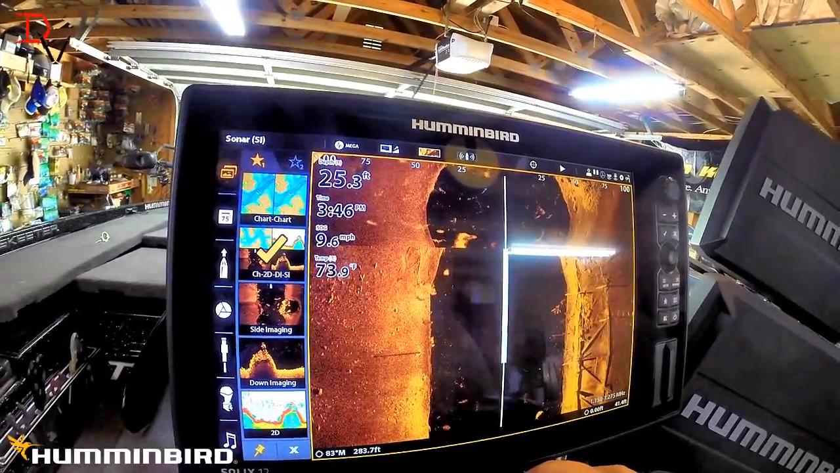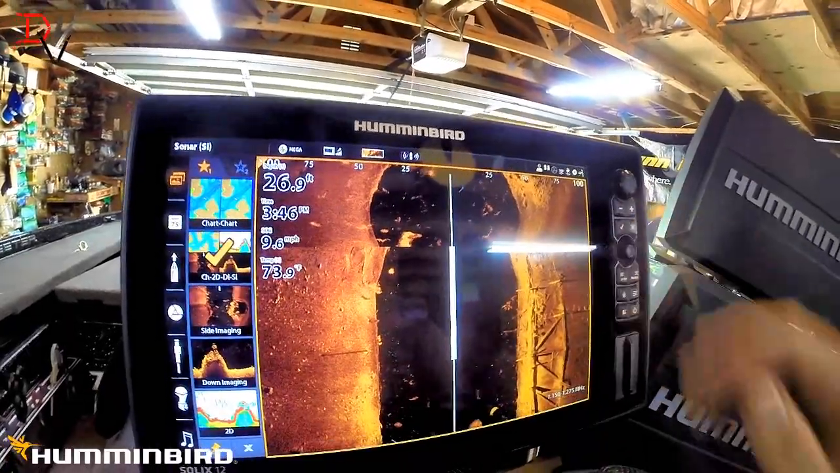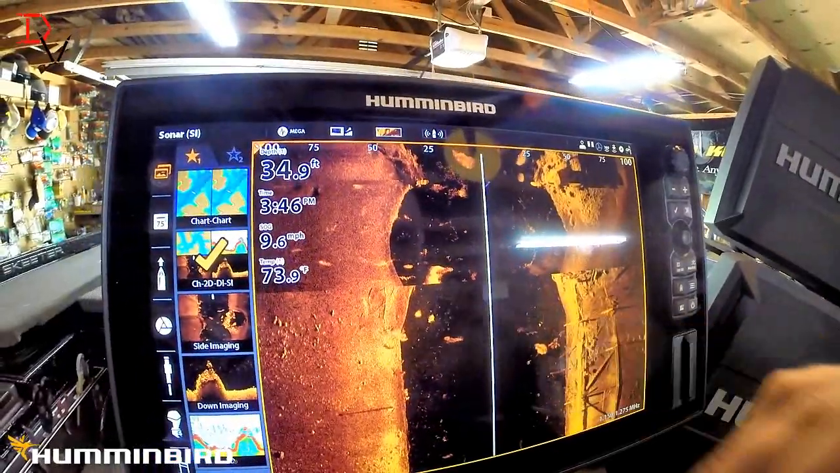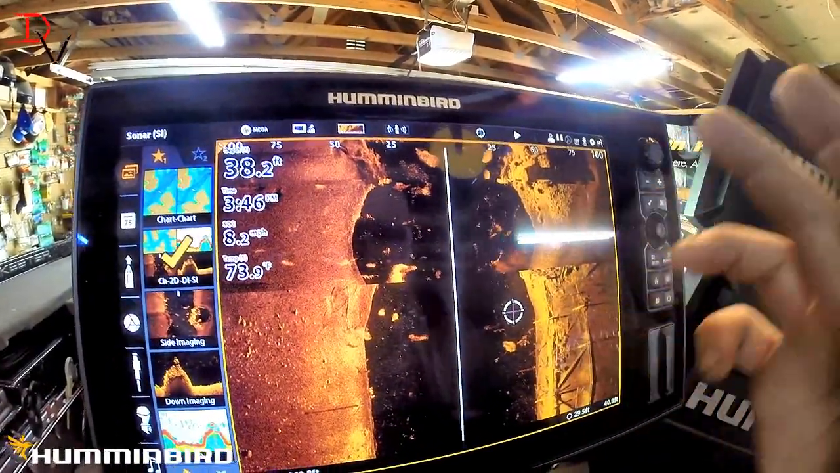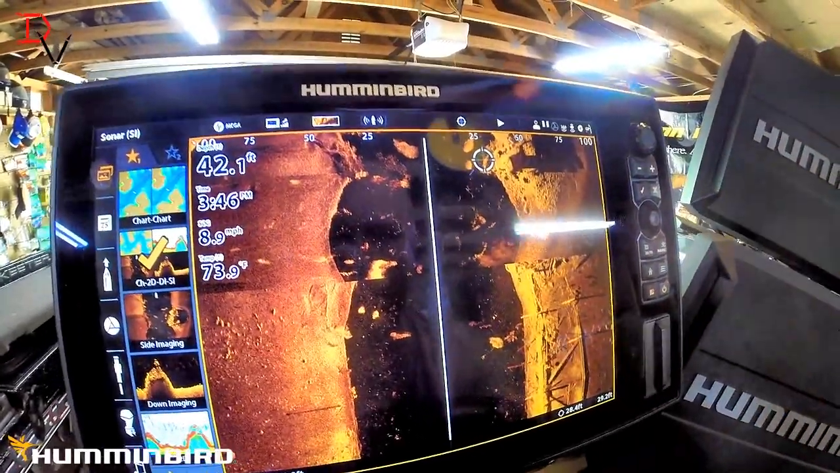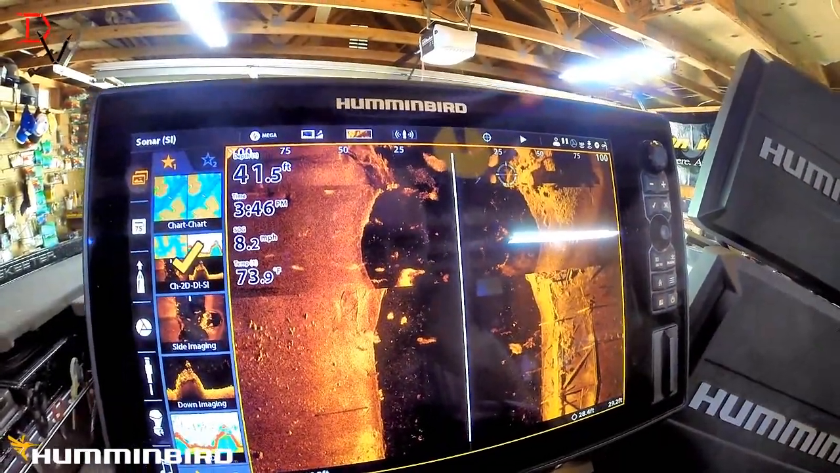That's all it takes. If I hit the screen with one finger the first time, it freezes the screen. If you tap and hold it, it's going to stop. You want to mark a waypoint, boom, you're right there. You can hit mark and you're set up there. Wasn't that simple and easy?